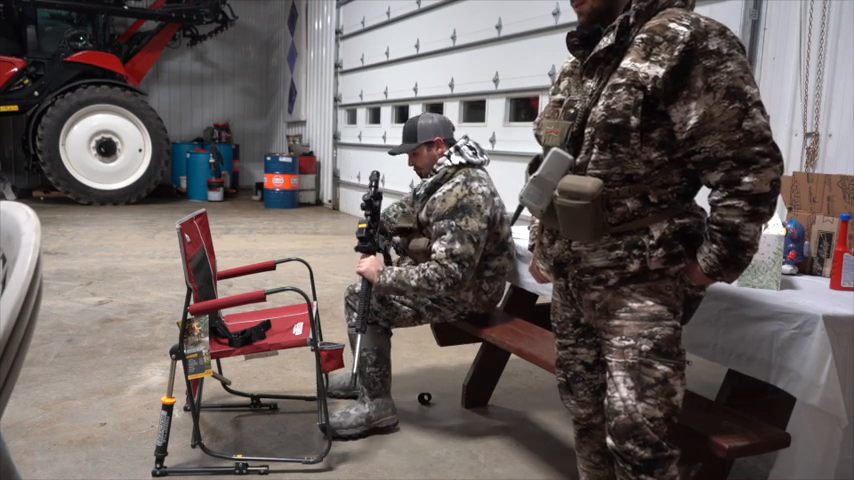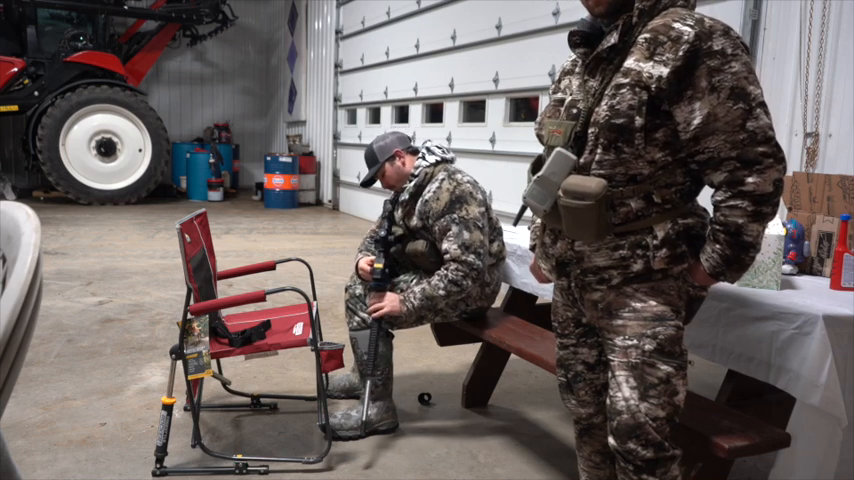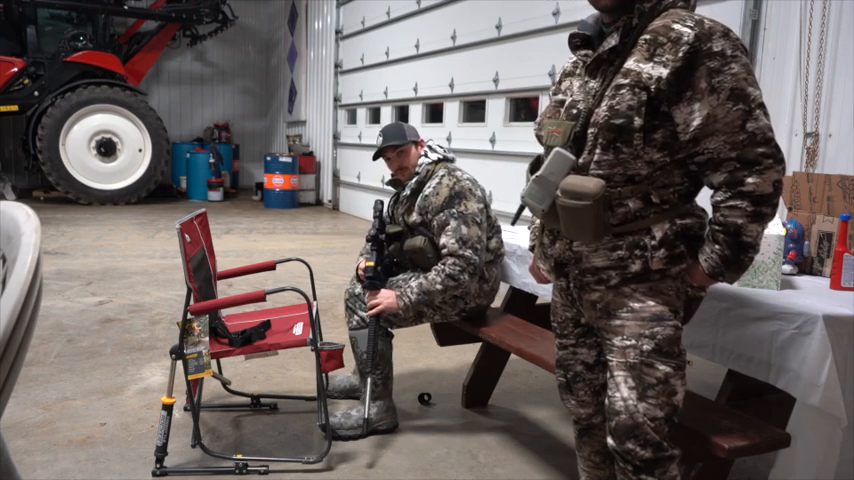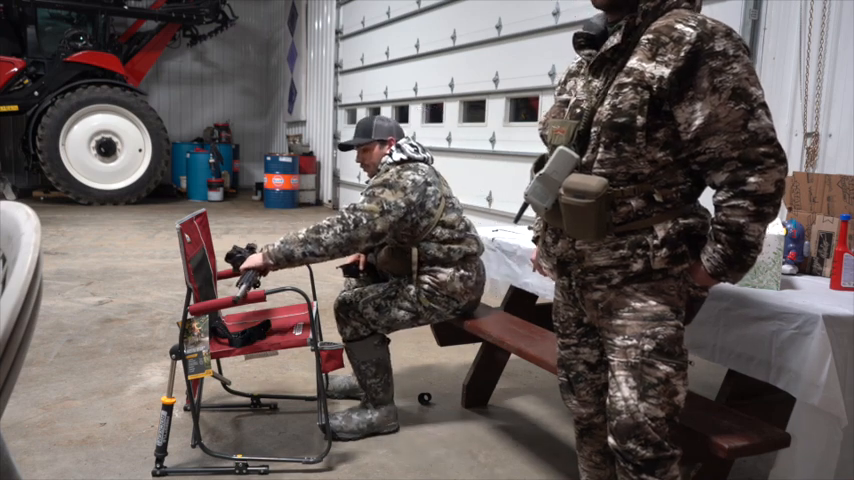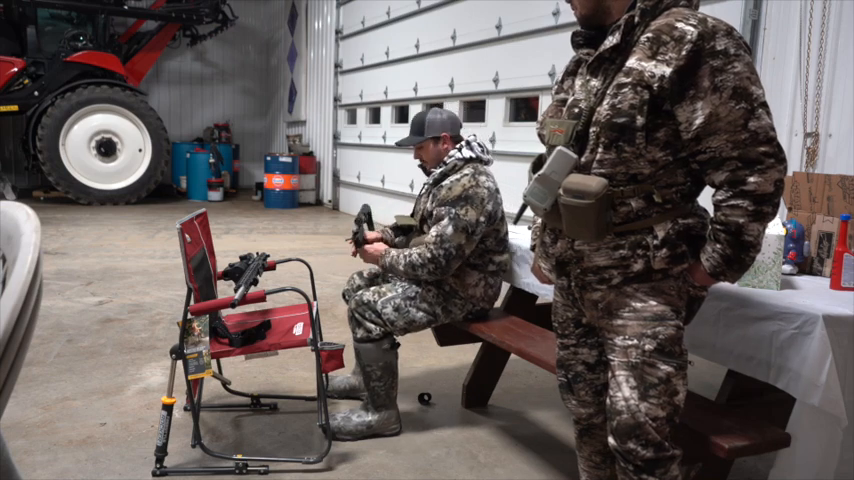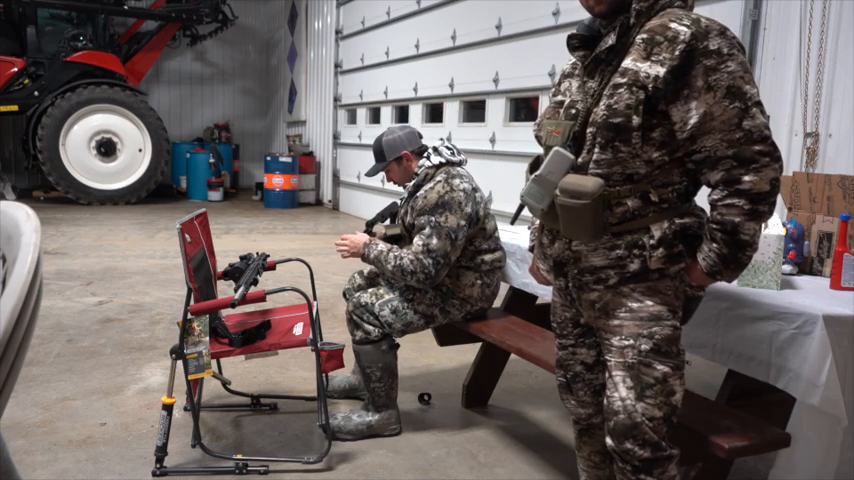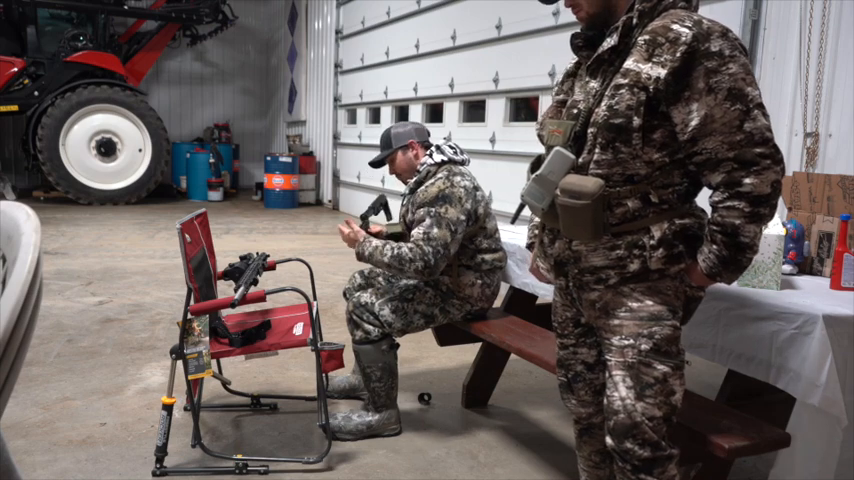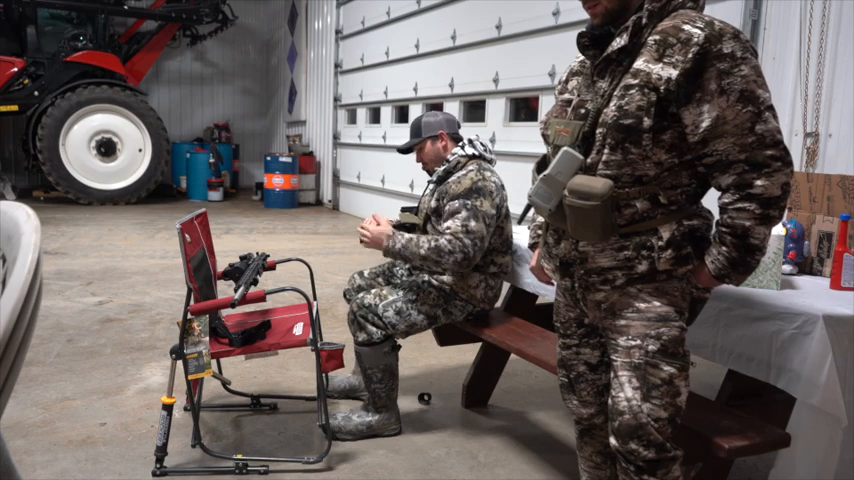That one's actually out in the field. It's a big wide open field, and that was probably out there 400 yards or so once we got set up. Brad played a few sequences. I think he started with mouse and another distress, then a little bit louder mouse, and then played some Missing Beggar, a coyote social sound. That kind of piqued its interest and it just moseyed on over.